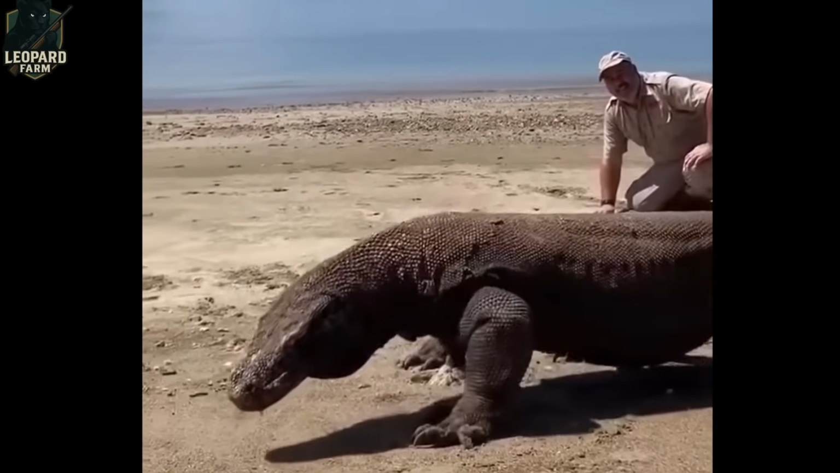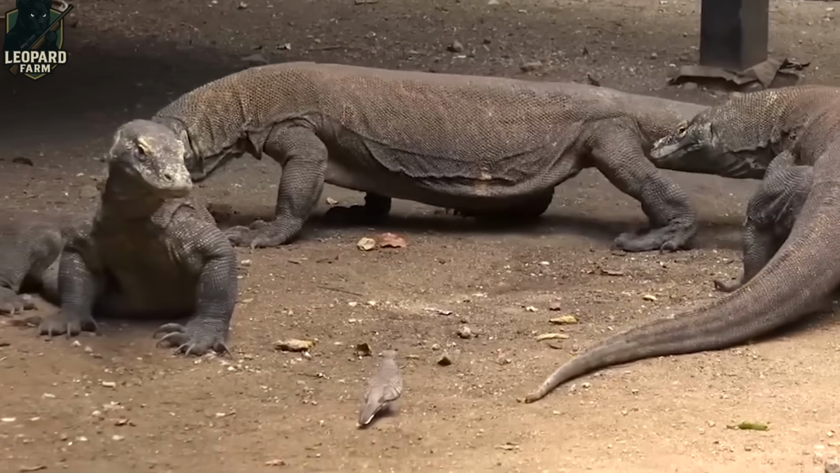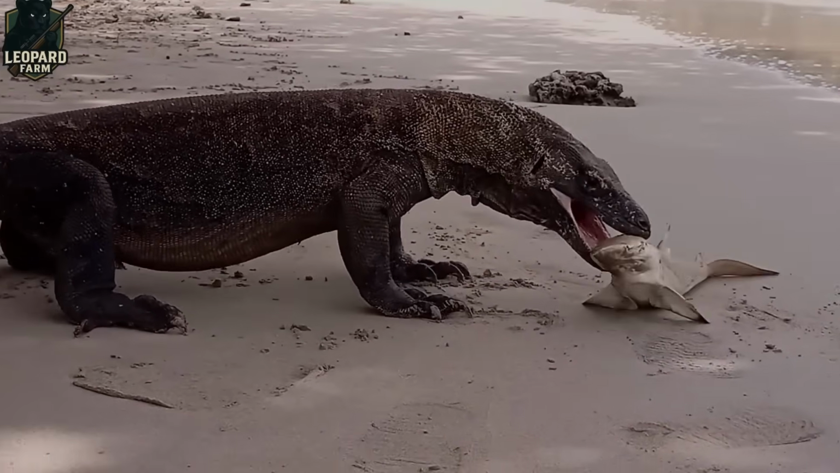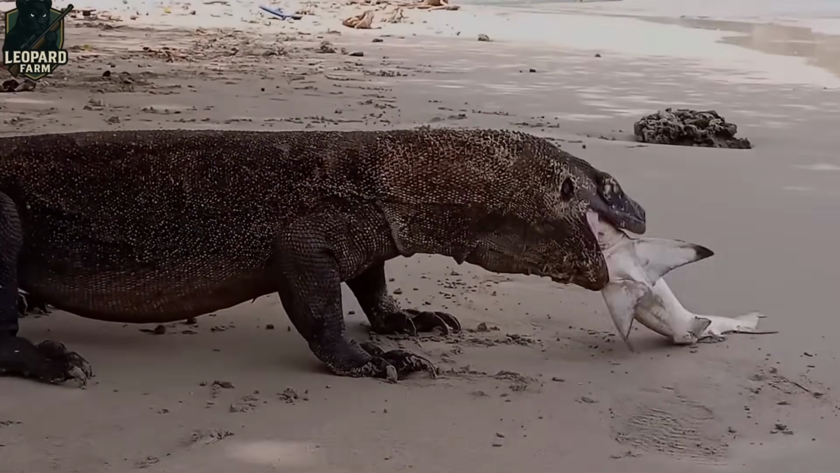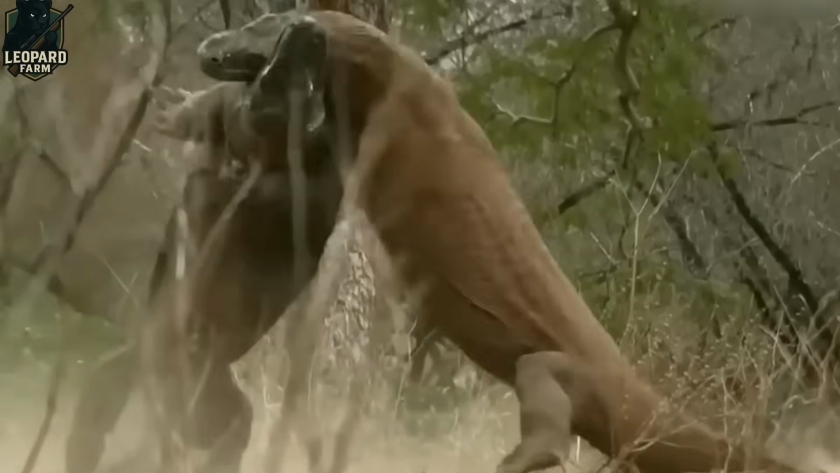Ever heard of a real-life dinosaur still stalking the earth? Meet the Komodo dragon, a fearsome beast straight out of prehistoric times. These massive reptiles, tipping the scales at up to 366 pounds, rule the rugged landscapes of Rinca Island, captivating scientists and thrill-seekers alike.